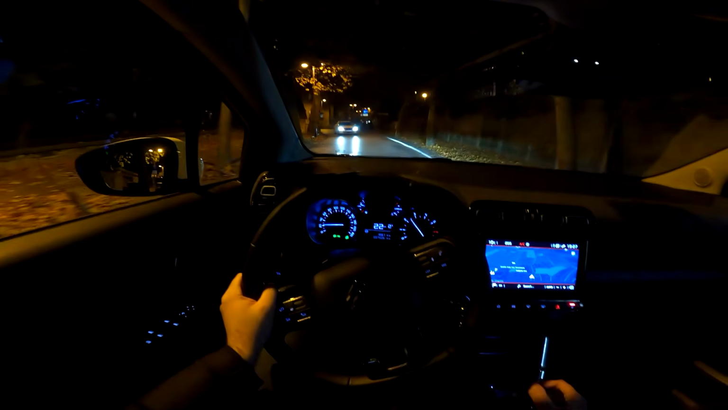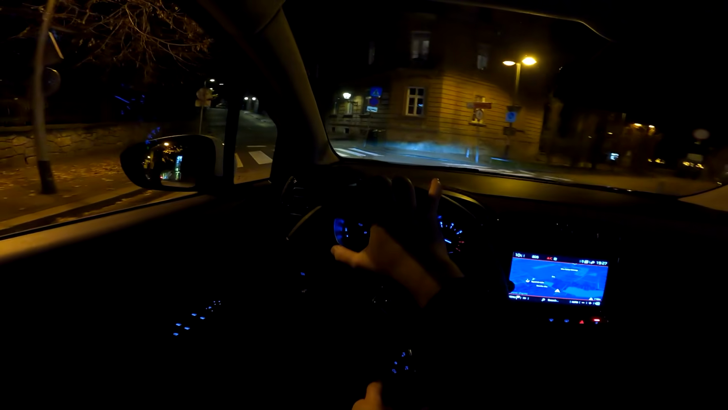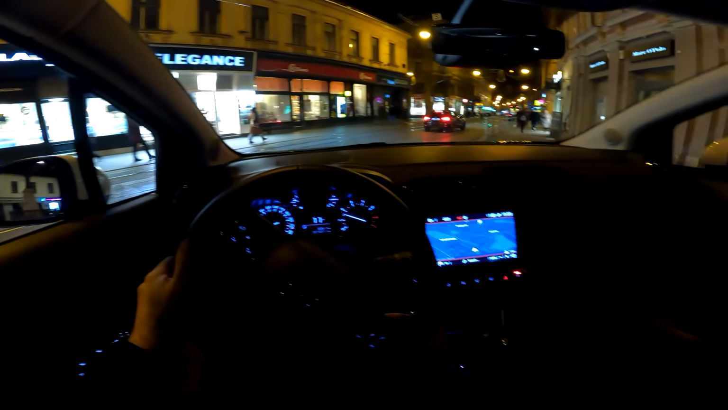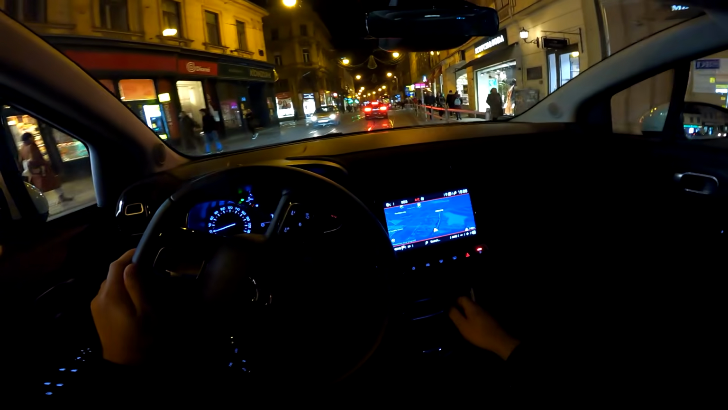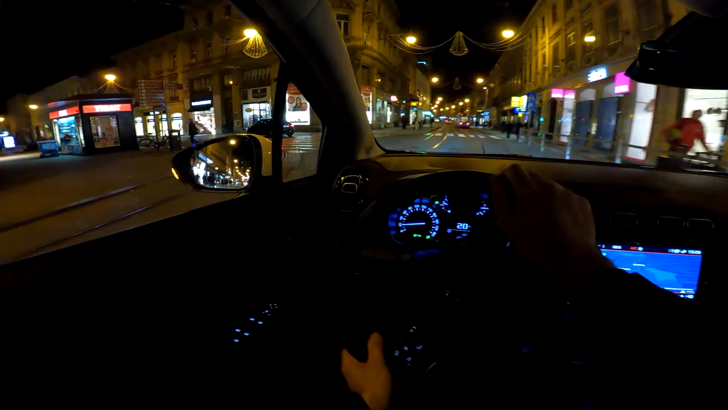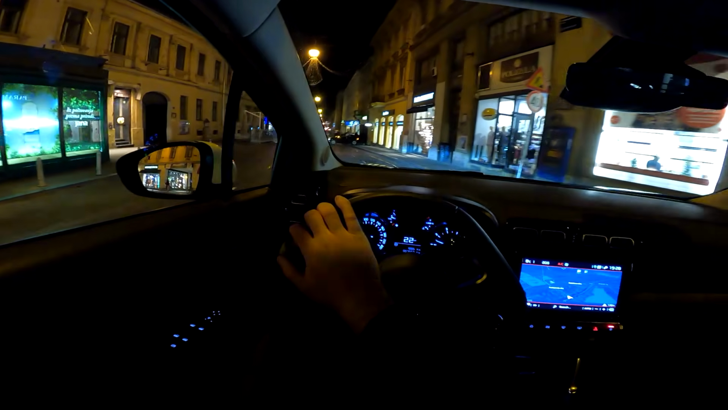Now in front of us we have the analog cluster, and I'm not a huge fan of that because it looks nice, but I would love to see the digital cockpit at least as an option. I quite like this clicking sound, relaxed sound of the indicator.